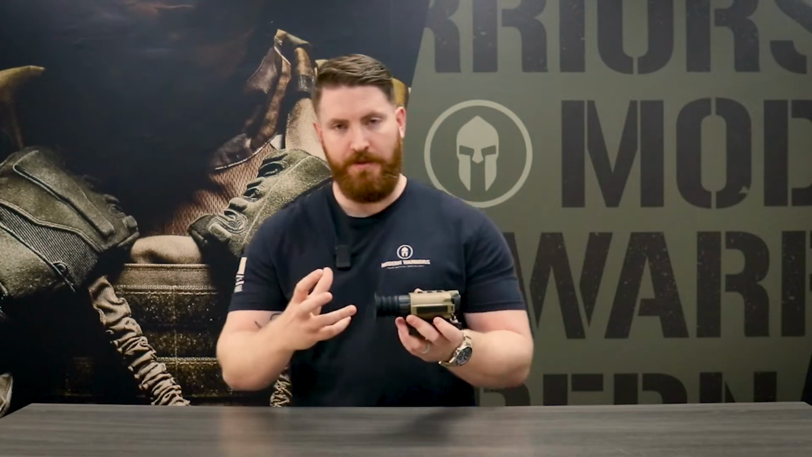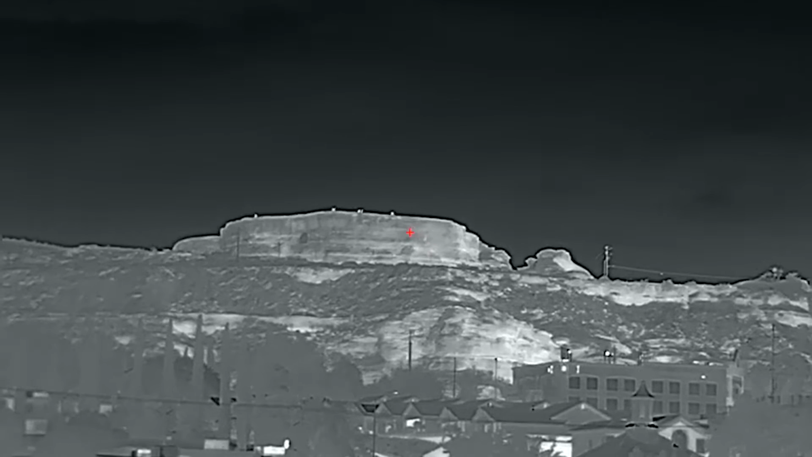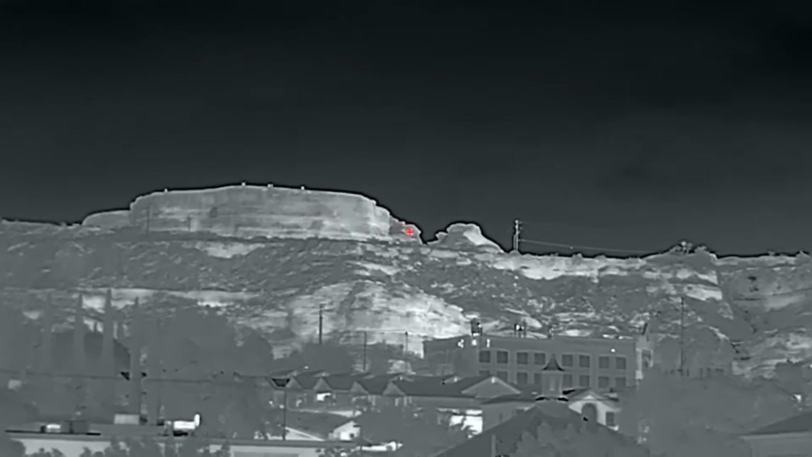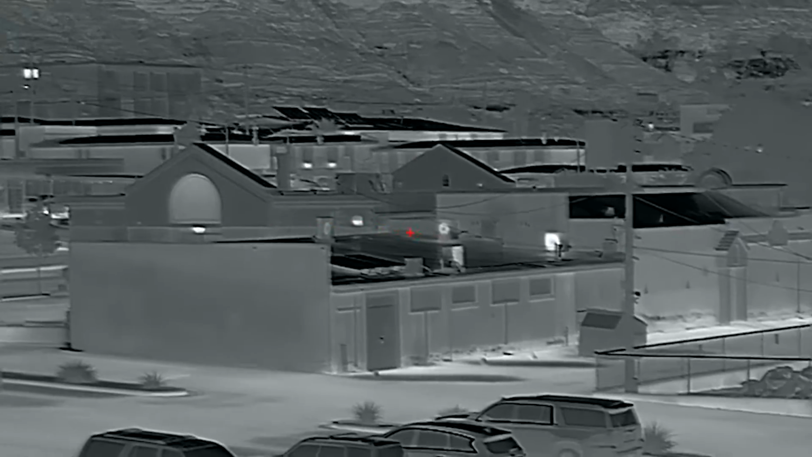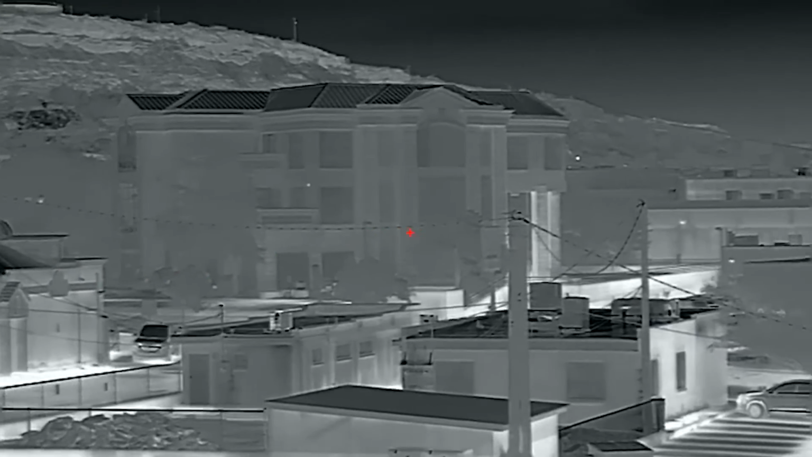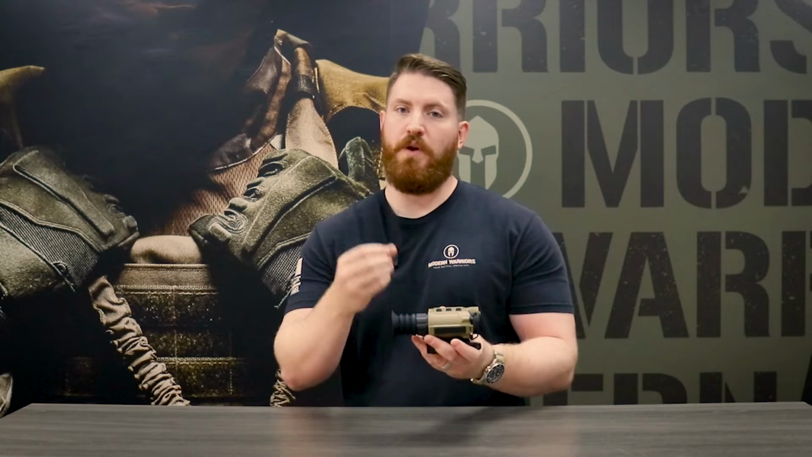Because unlike the night vision device that is reliant on ambient light sources to be able to see and give you an image, this is looking at a totally different light spectrum. It is using the heat spectrum in order to see and present an image. What that also means is that regardless of the lighting conditions outside, whether it's the middle of the day or the middle of the night, you're still going to be able to use this device to quickly pick up targets and find what you're looking for.